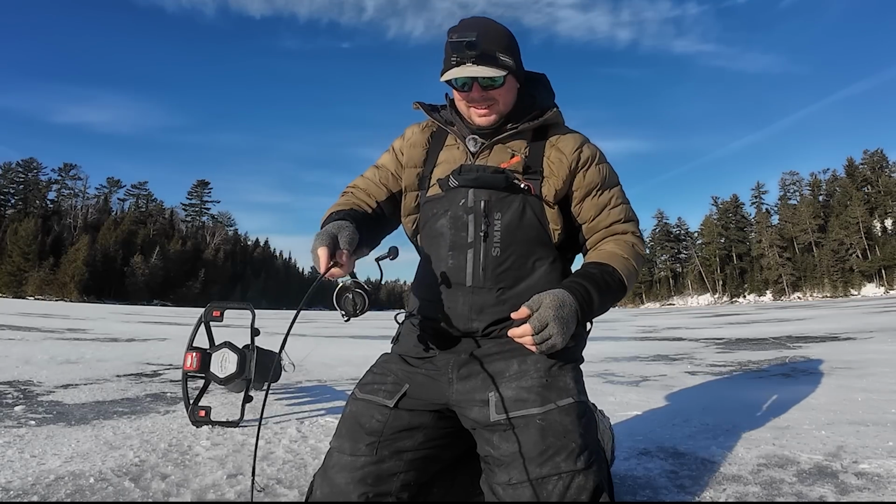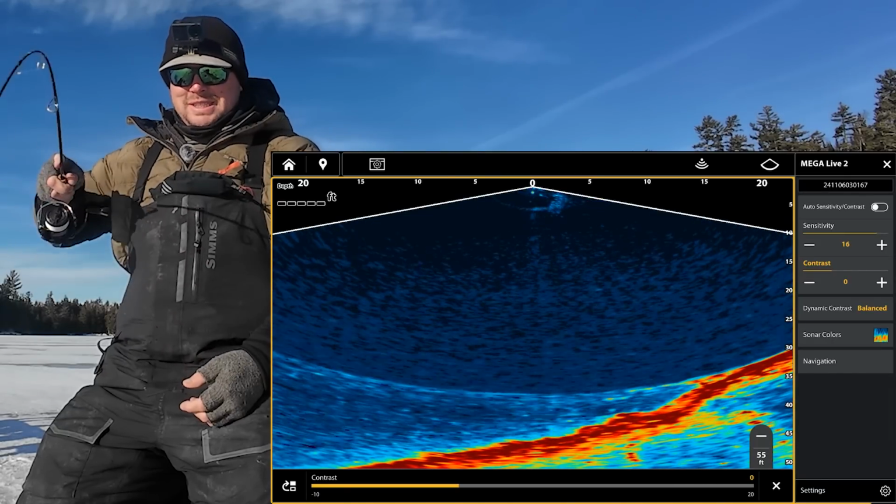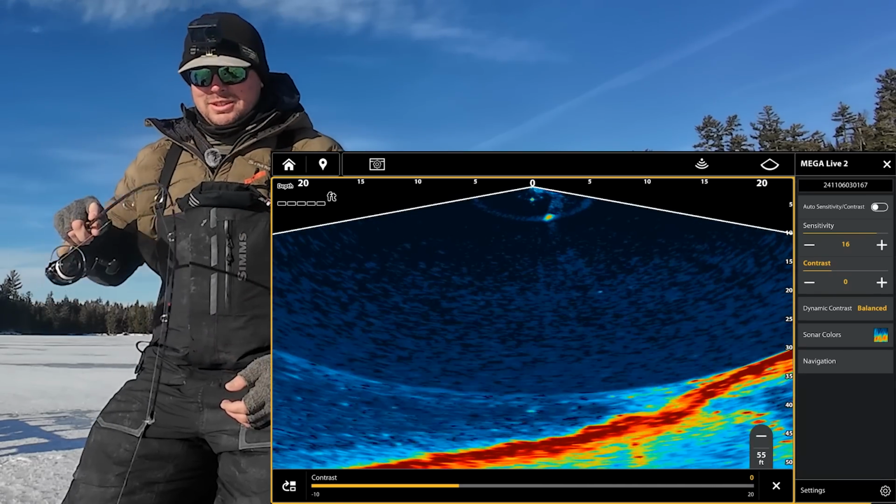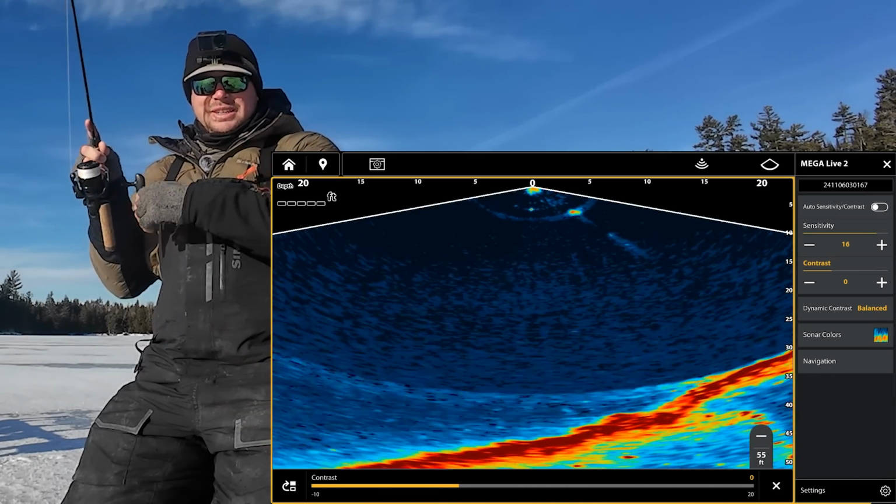Welcome to the ice. And we're playing with the new Mega Live 2 transducer. I'm actually just messing with my settings right now. I've had this transducer a couple days now, but I'm still just figuring out what I like, playing with some stuff, seeing what's what. Oh, the fish hit the transducer there.